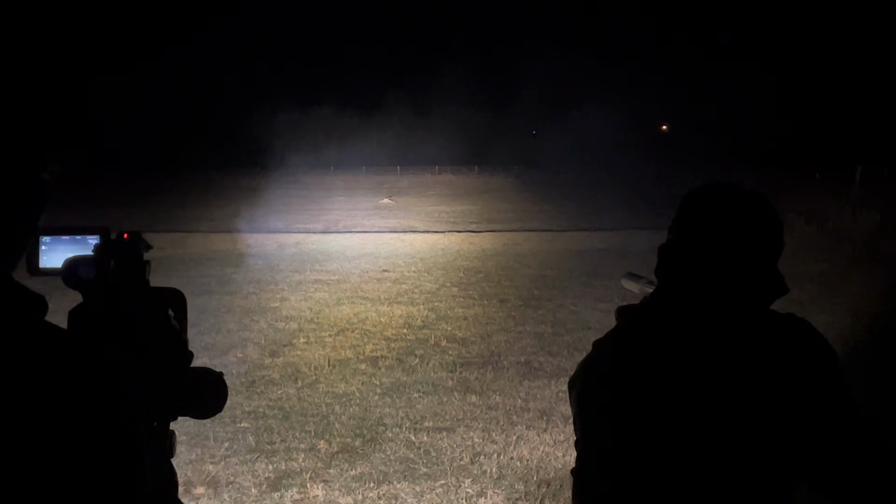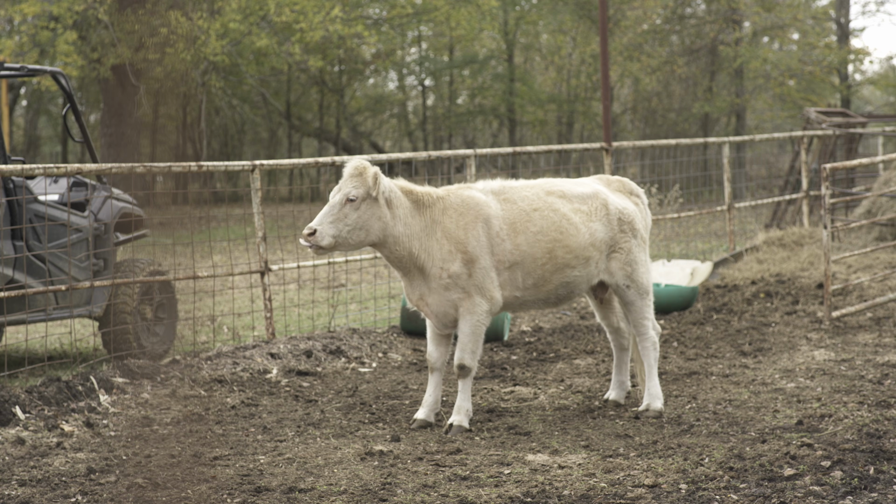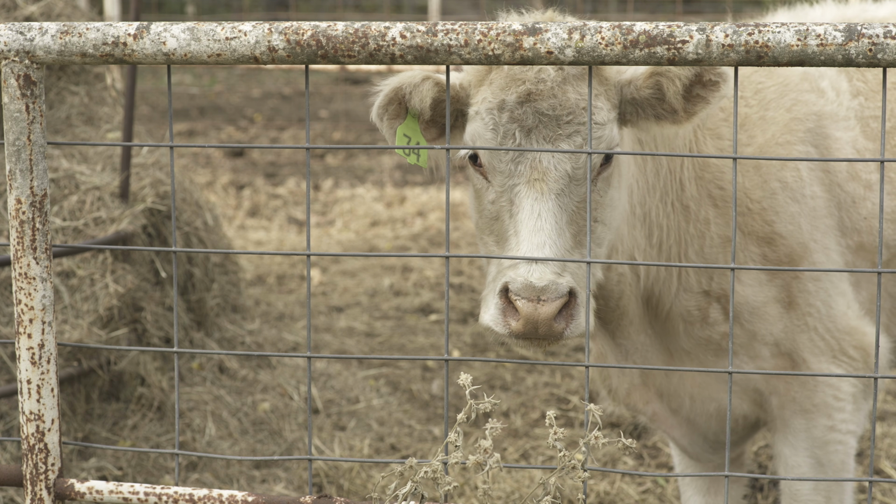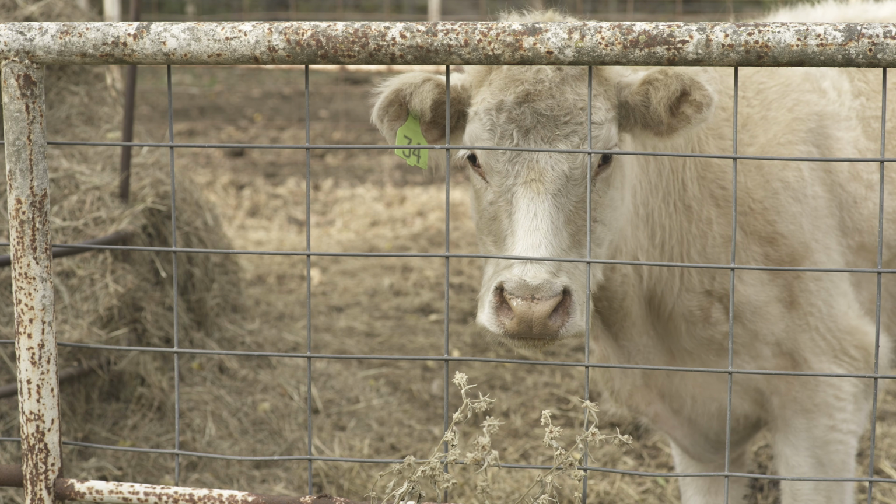As I said, this is my God-given right, to protect my cattle. And it's not just the beef guys, it's the chicken guys, it's the pork producers, it's anybody that has some kind of production that these coyotes or whatever can eliminate.